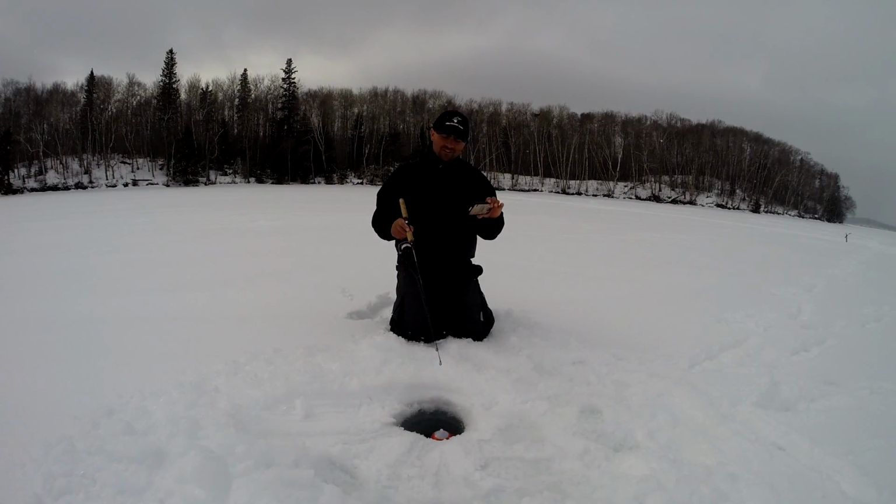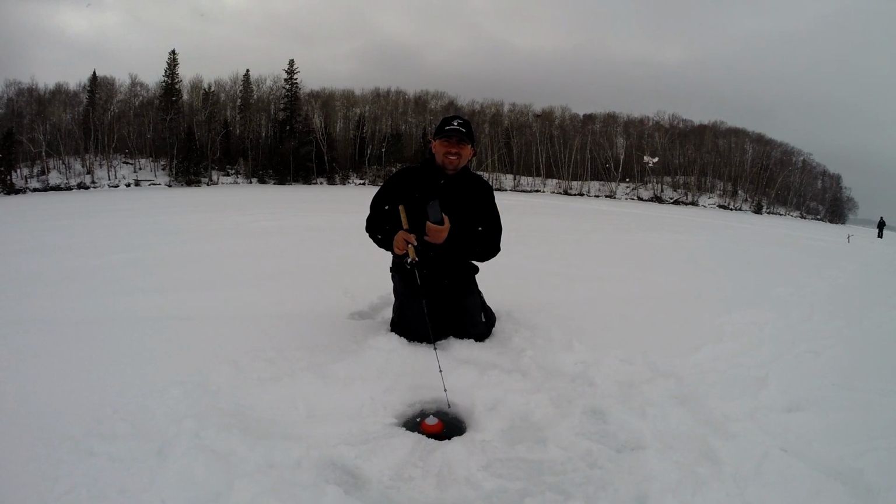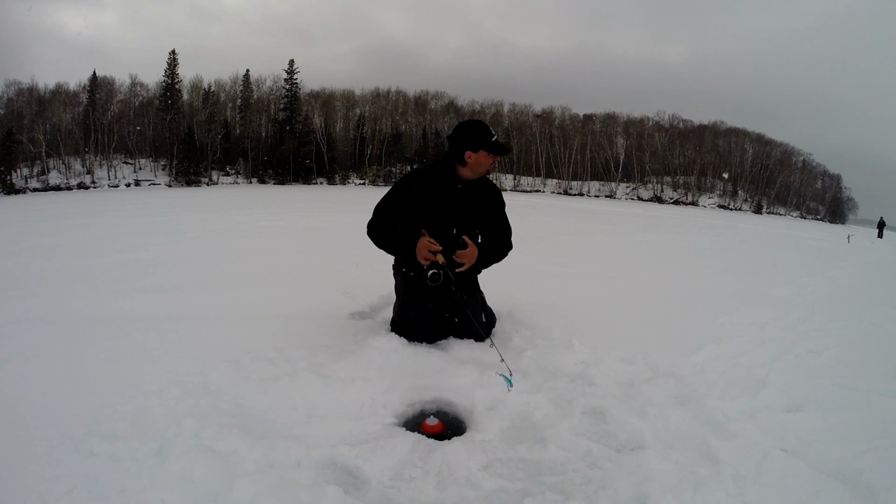The other nice feature about using this type of flasher with a portable device is that it can sit right in your hole and doesn't interfere with your line. It doesn't get tangled. You don't have to pull it out when you have a fish on. The fish will just come flying past the device. Well, let's go try it out in some deeper water.